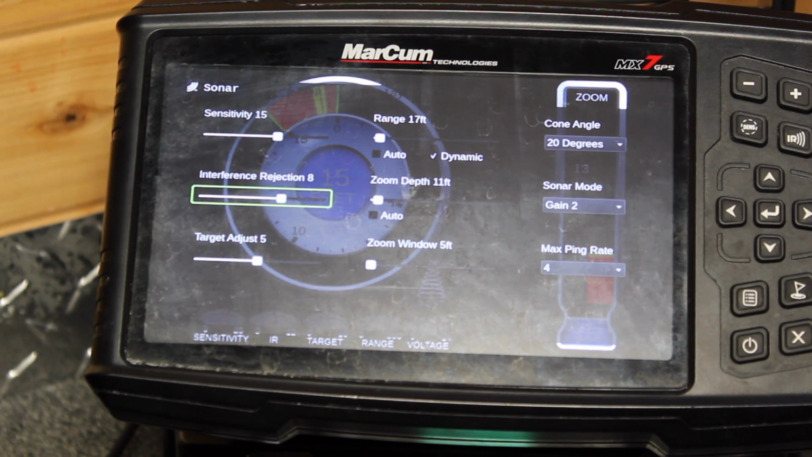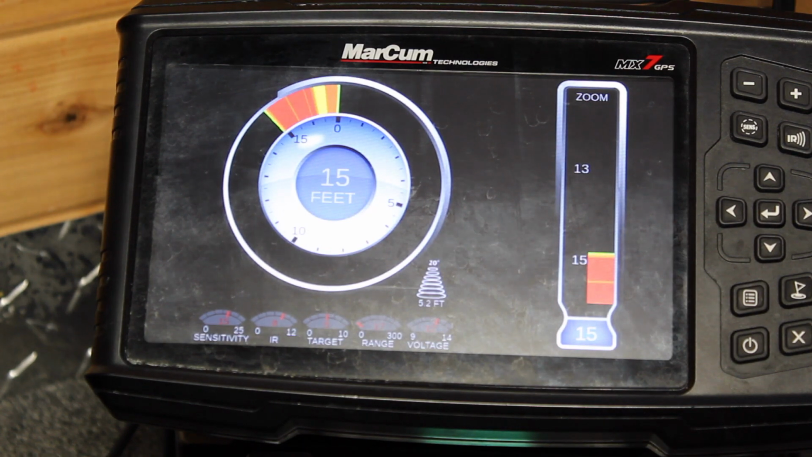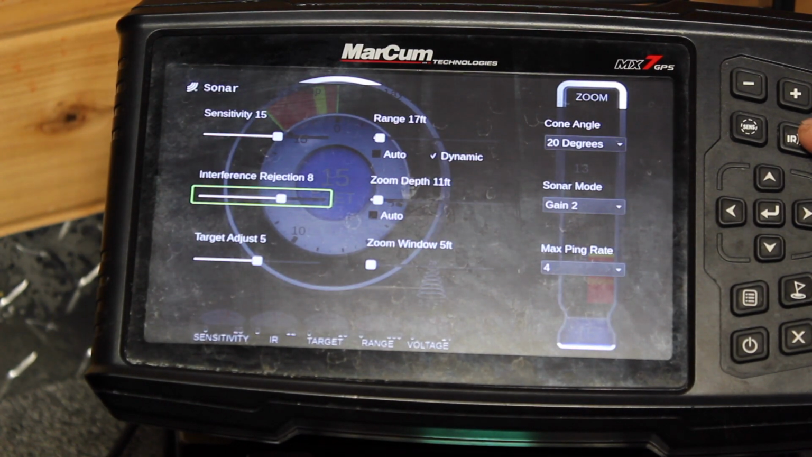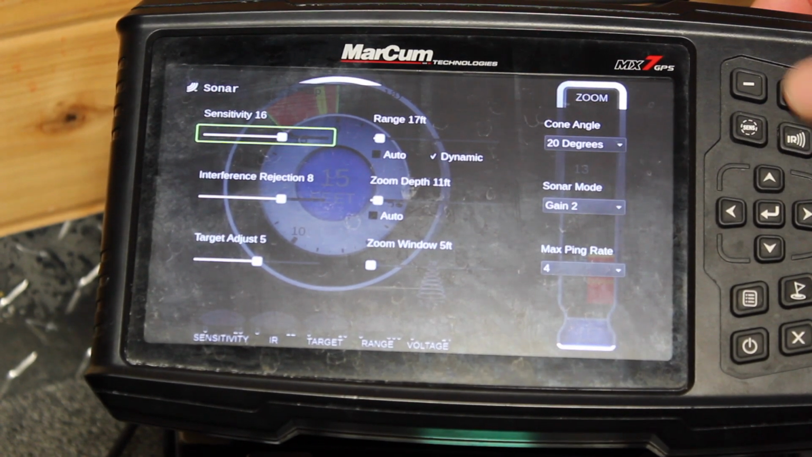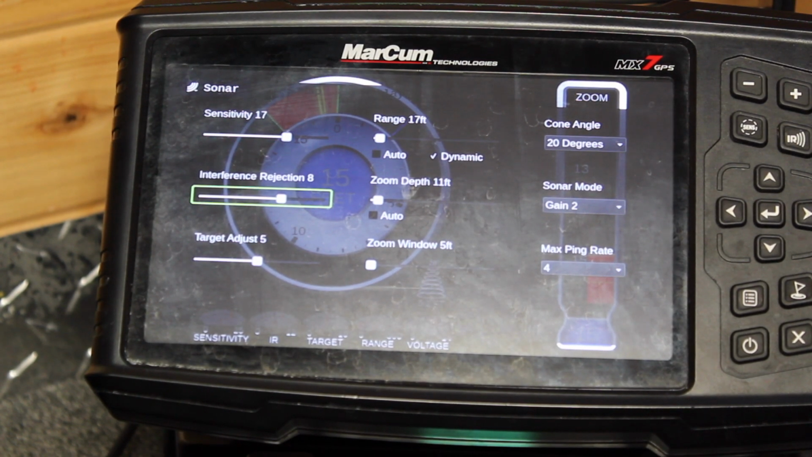The next one we're going to go over here is interference rejection, and that is going to be your second key down. Otherwise, if you want to hotkey it, there's the IR button right here on the top right corner of your unit. And there's also that sensitivity one if you want to jump right to it. I'm going to set mine right back to 17 here, as I'm going to be pan fishing today, and so that's what I'm going to want it at. So then we jump to the IR key here.